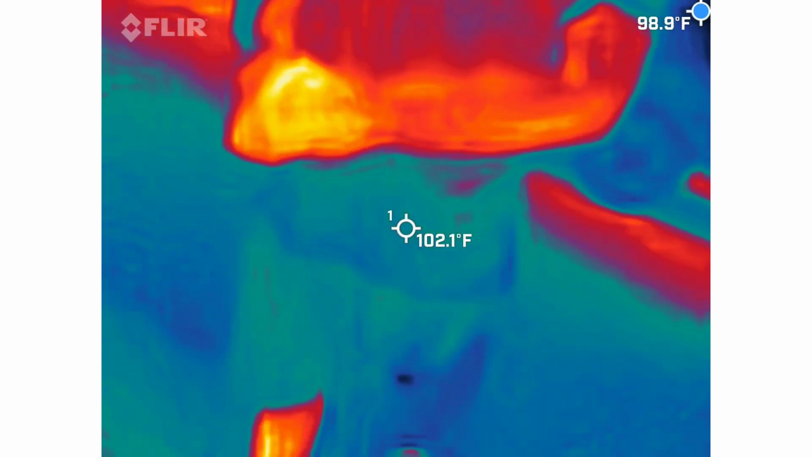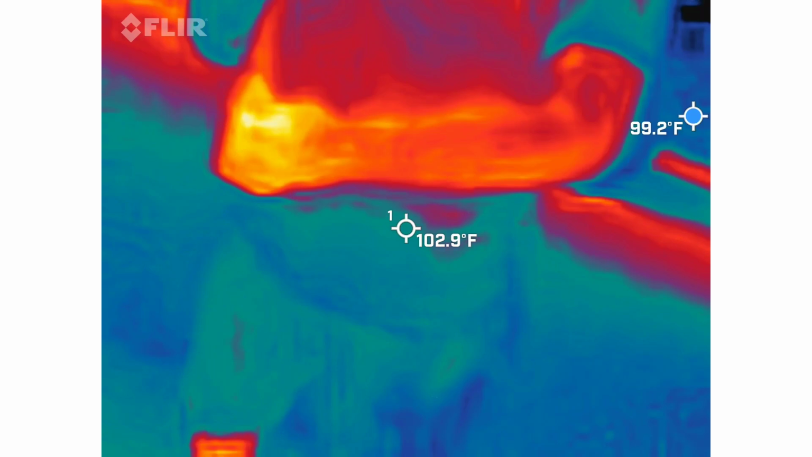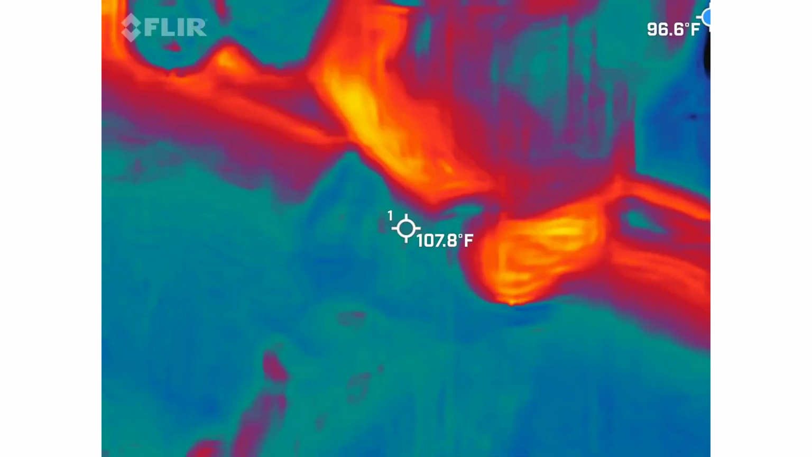Are you guys all ready to go ghost hunting? Sure. I'm glad I got smiles out of that one. You guys were very quiet. So, all right, we're going to head up this way. Okay.